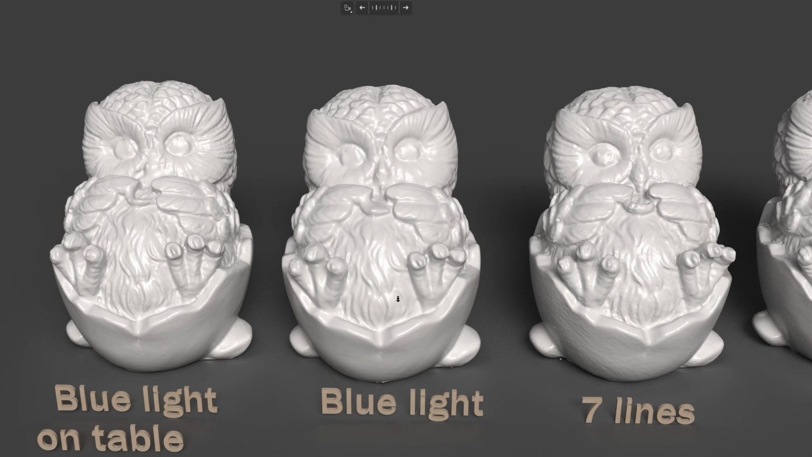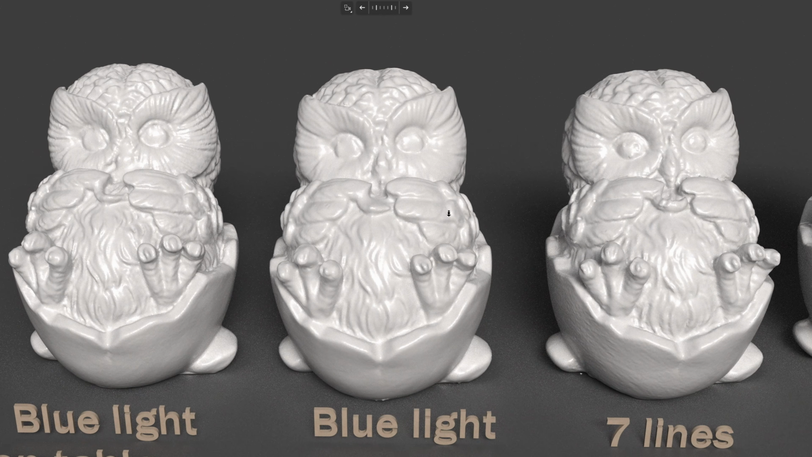In the middle is the same full field mode, but it's handheld and it's more complete. See, the nose is a little less mushy. The trade-off is that it gets a lower detail. And the underperformer of the three is the 7-line laser.